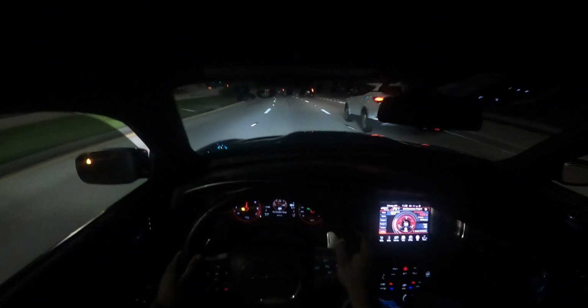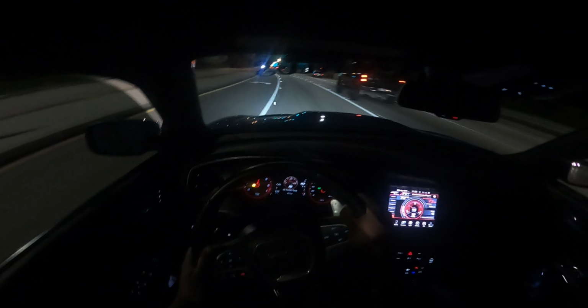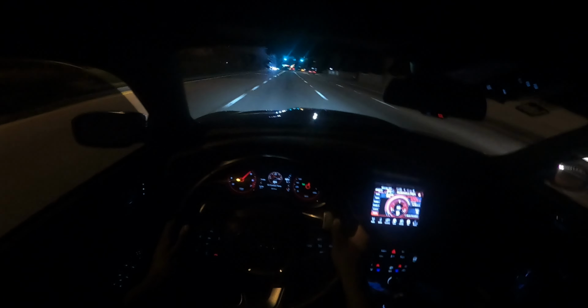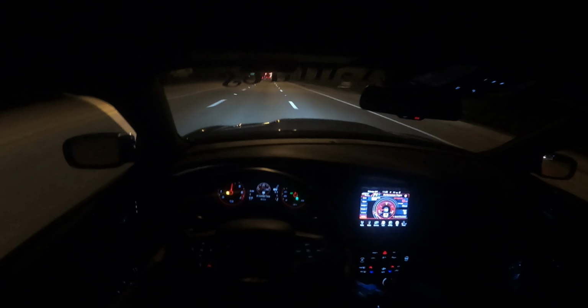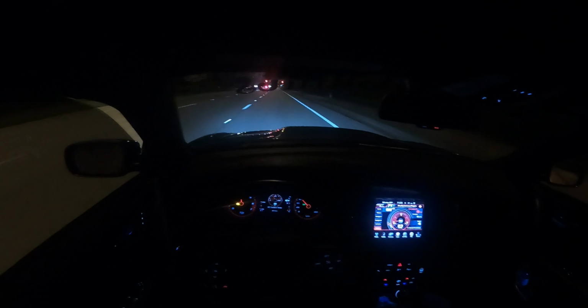One thing, when the temperature is cool, that means you're not going to get grip. Always remember that. This car loves this weather, man. Absolutely loves it.